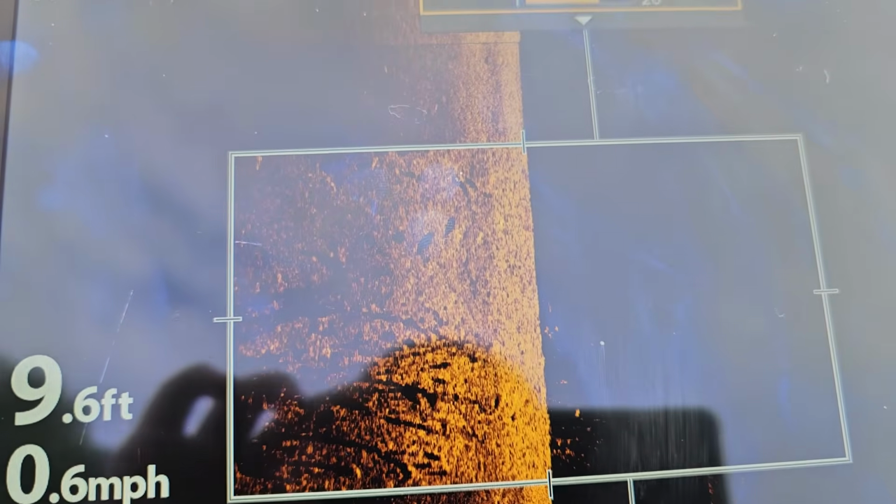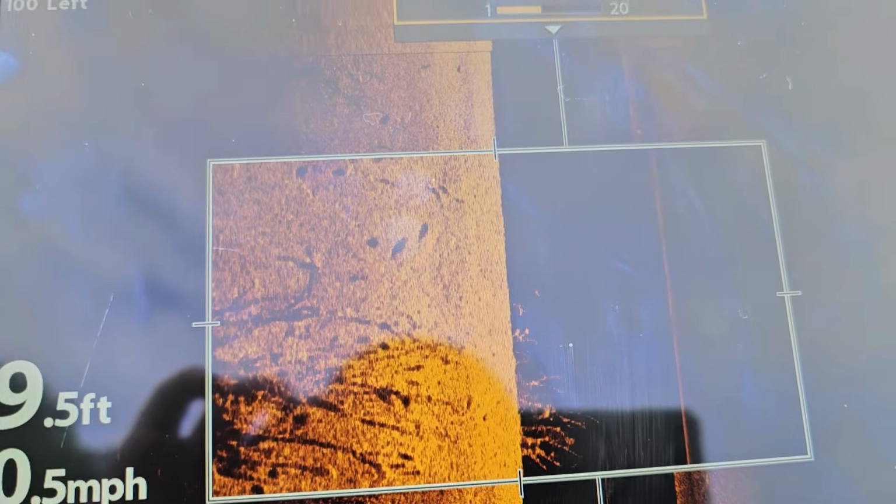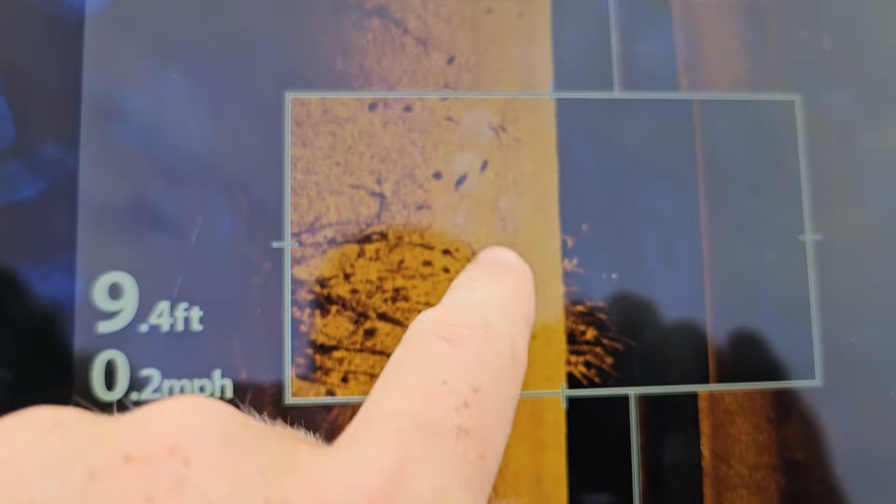See how it just doesn't look as good to me. So I'm gonna back that down to an 8 again, and then take our sensitivity and bump it way back up. So now you can really see those fish down in there. And those are some decent fish, okay?